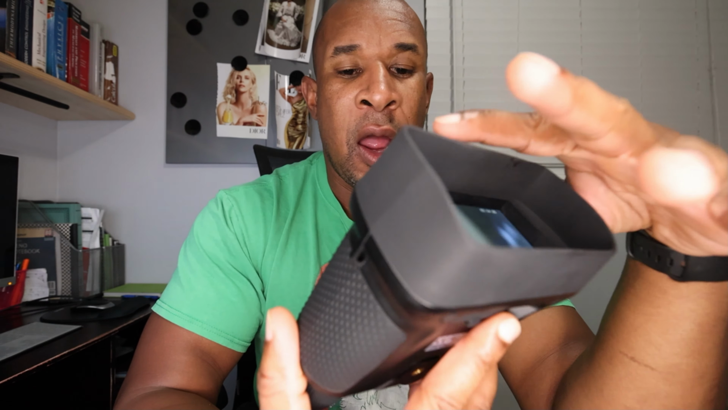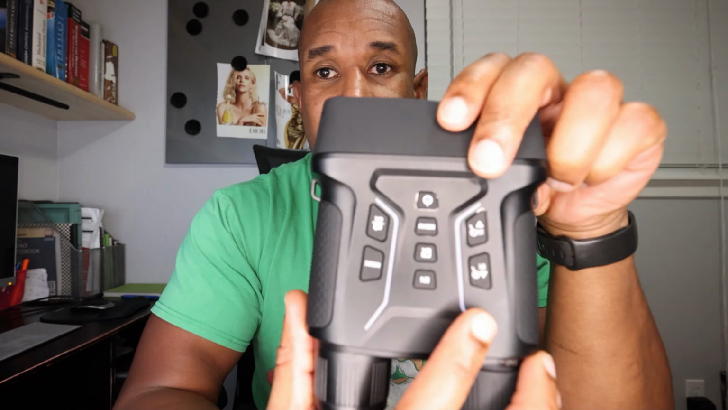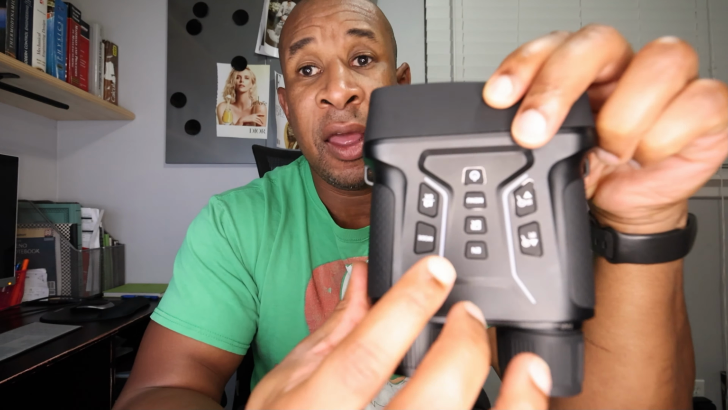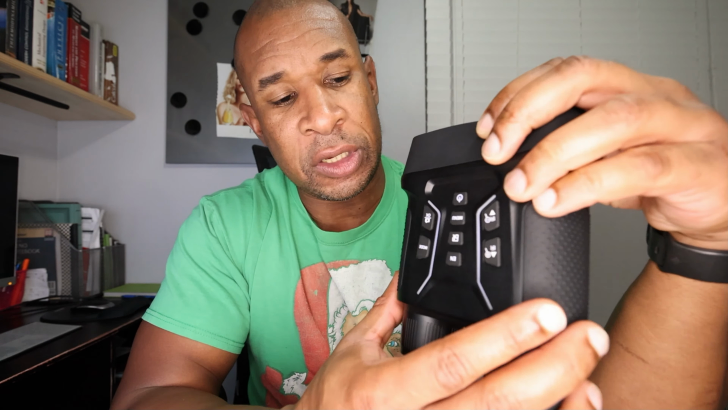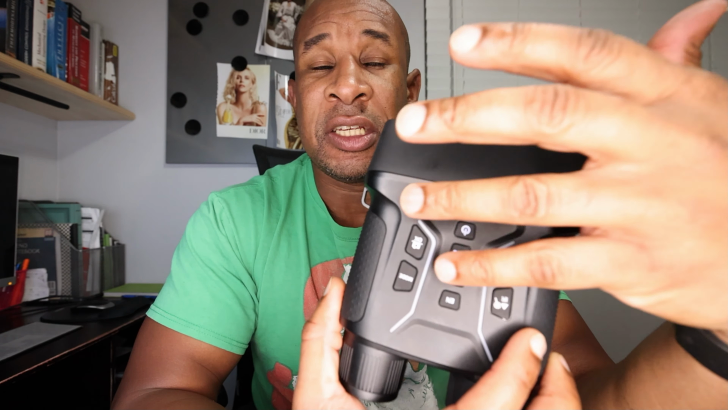And one last thing, a feature I'll show you, you may not be able to see here in the light, is that these buttons do have the ability to light up a very light blue, which is okay. You can use that at night if you want to, and it's not very bright. It's just enough that you can see if you're up close.